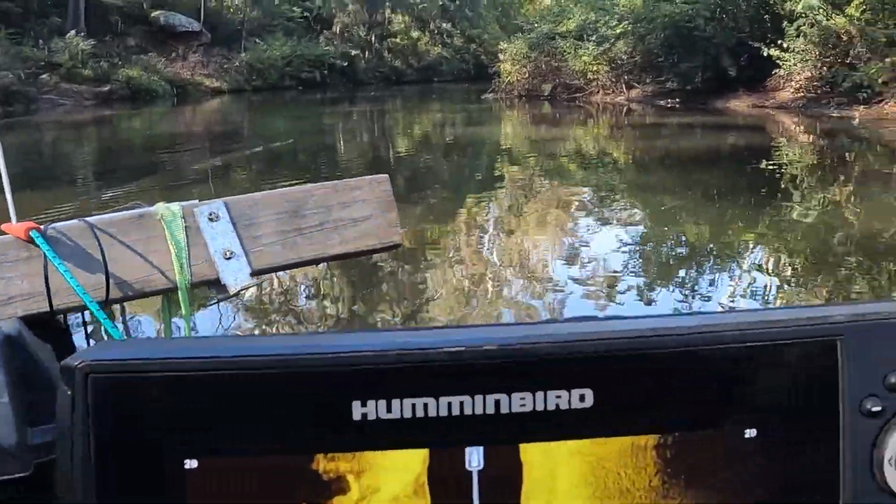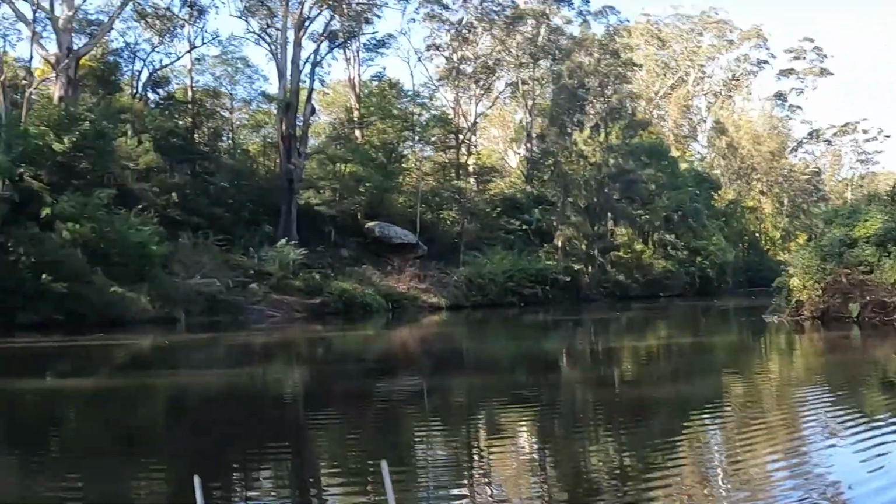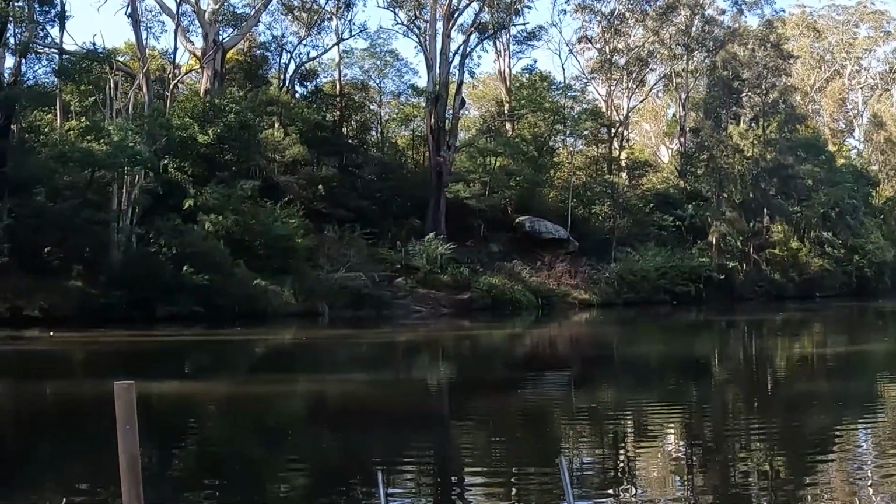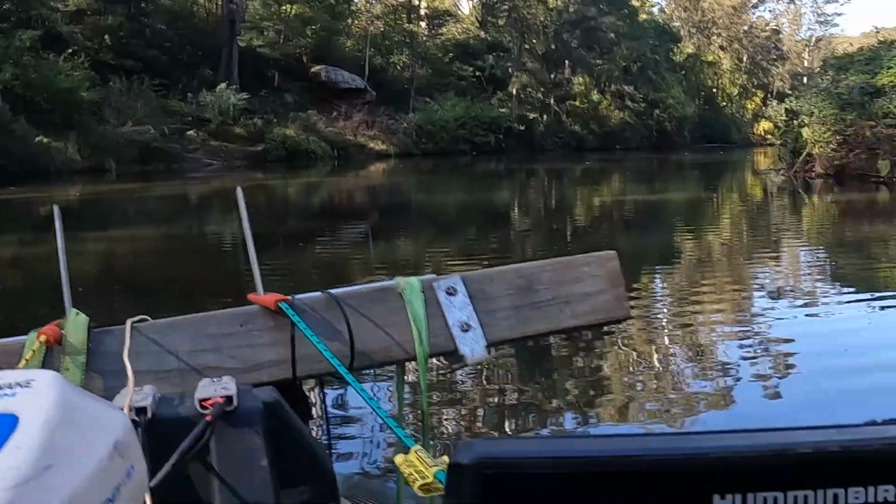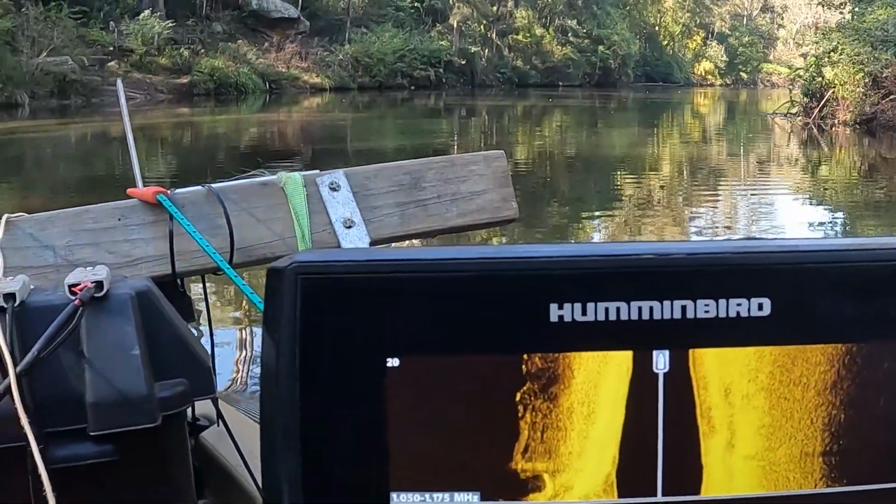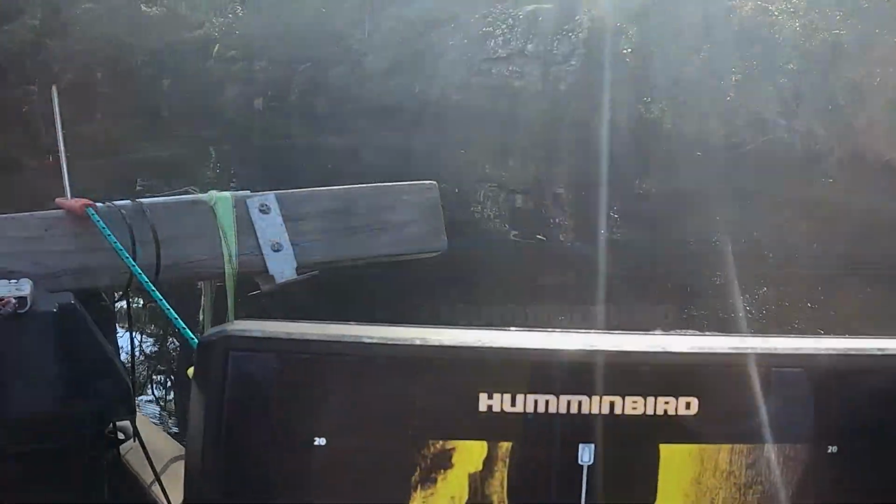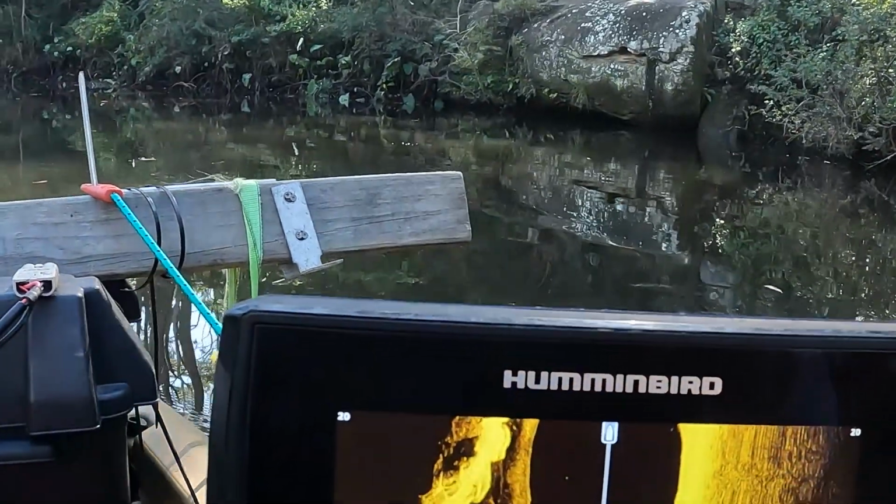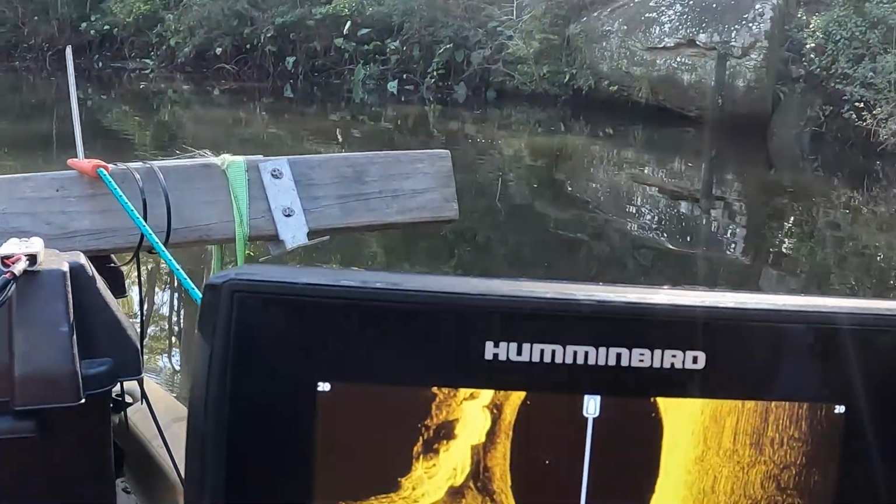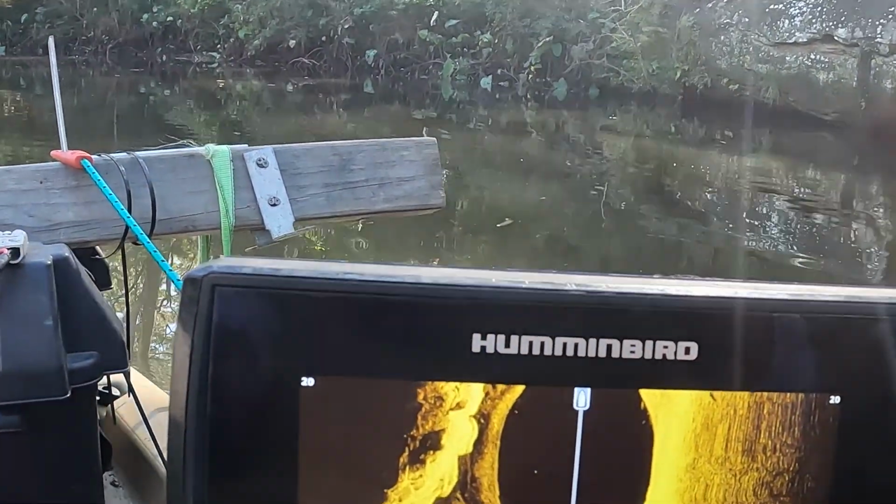I go from 2.8 meters of water this close to the bank, and then right here at that location there, 2.1 right on the corner, 2 meters, and then when I get into this hole right here, see what it says here, 8.2, 8.3, it says 21 meters.